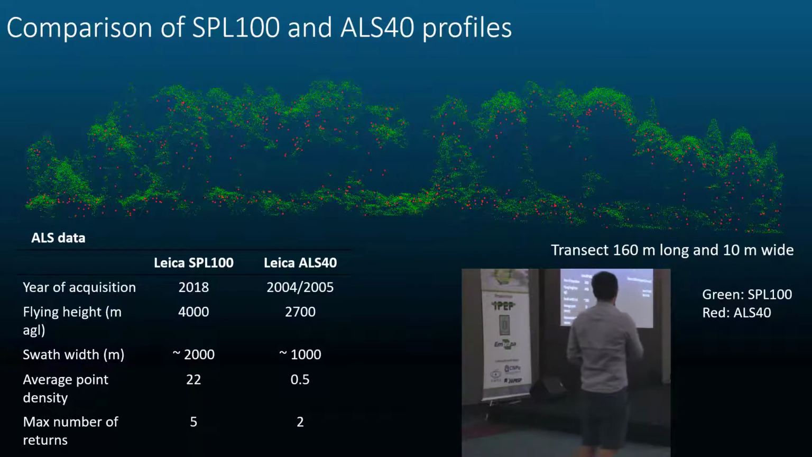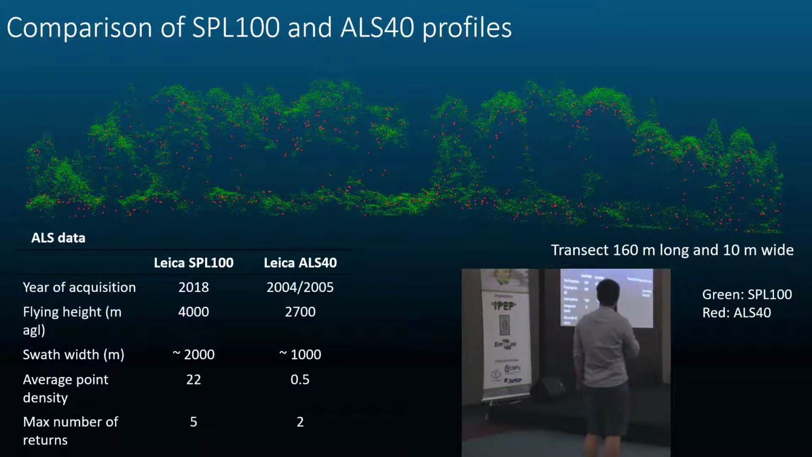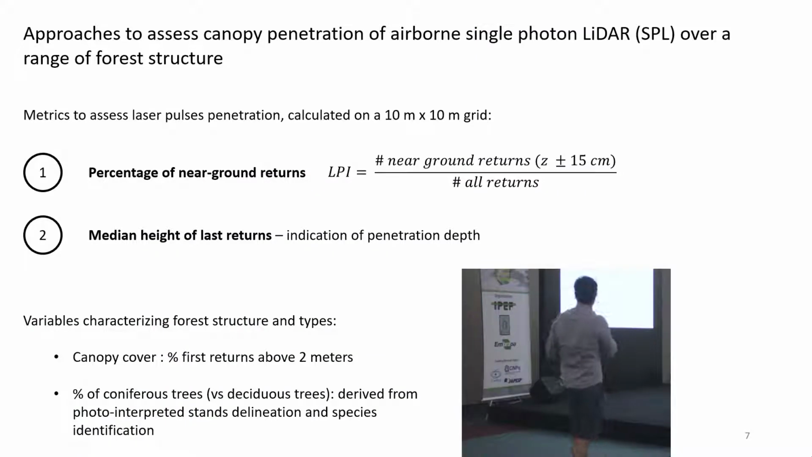As a comparison, the data that was acquired last year at 4,000 meters elevation has an average point density of 22 points per meter. In this transect here, you can see in green the SPL transect, like the point cloud, and in red the transect the same position but with the ALS40.